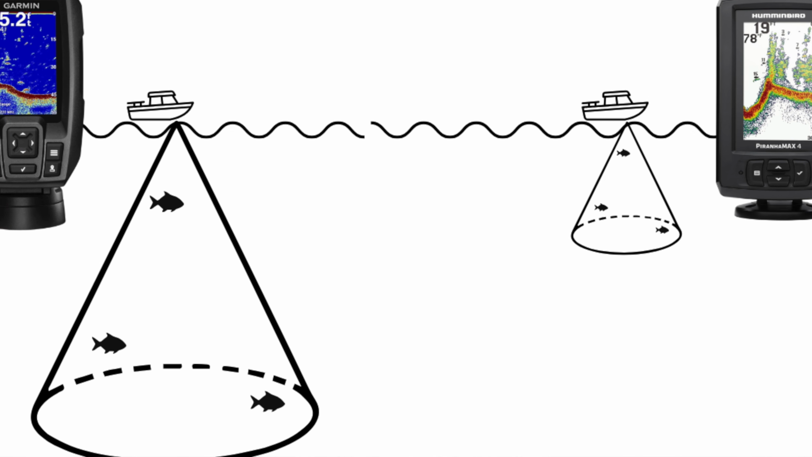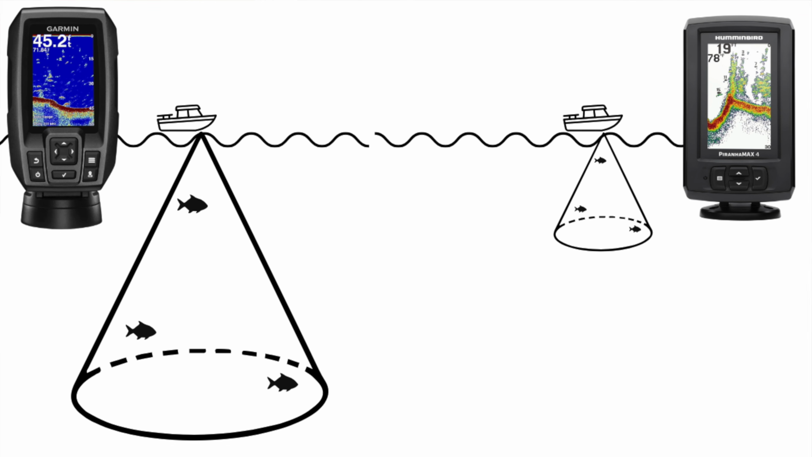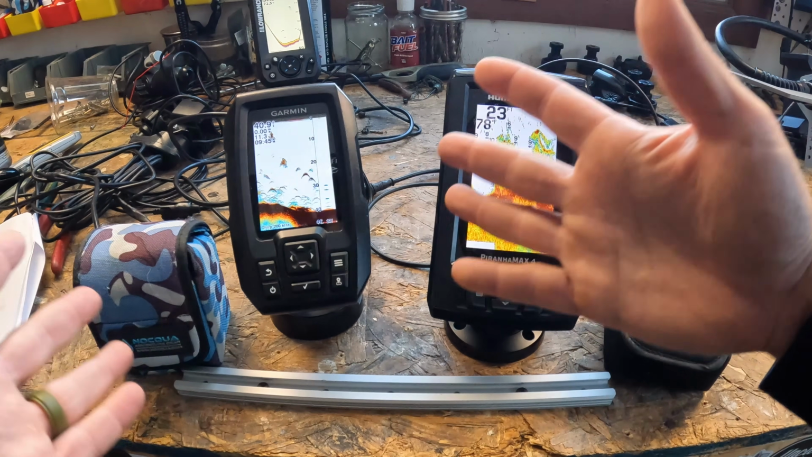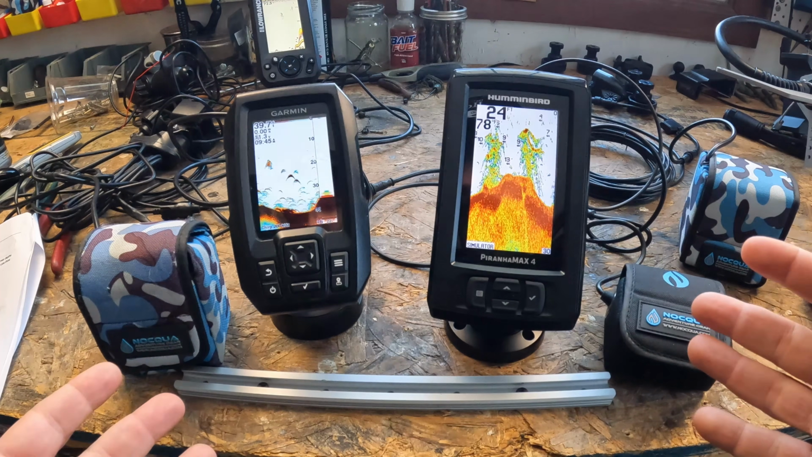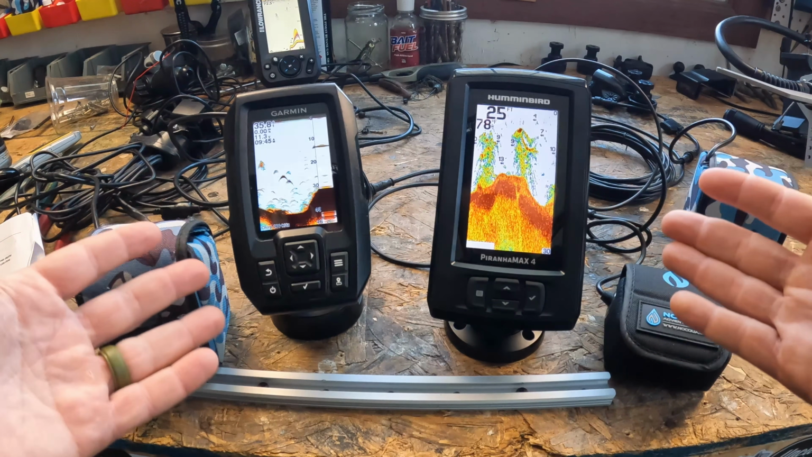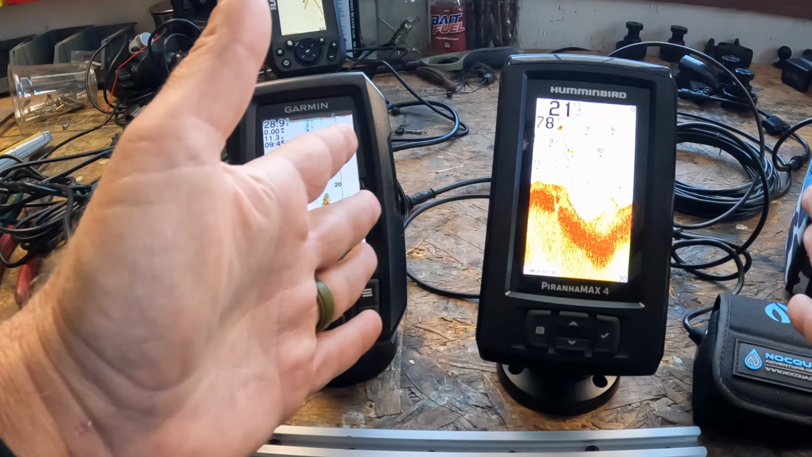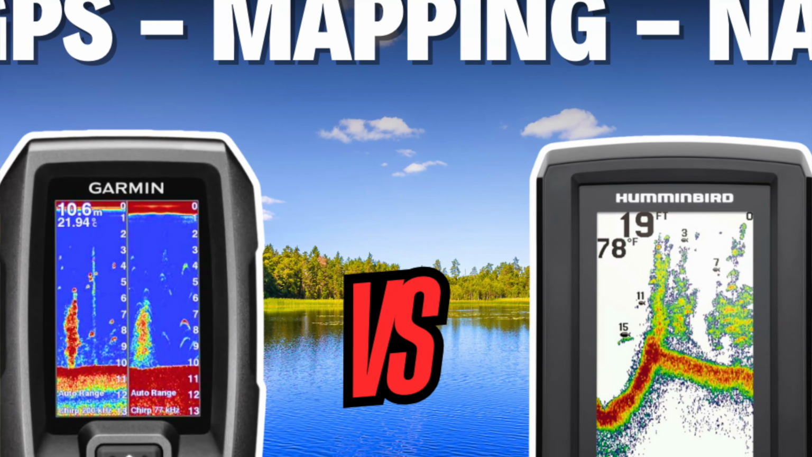So real world scenarios, deep lakes, reservoirs, big waters, Garmin's gonna hold bottom better, show more detail. Salt water or brackish water, Garmin's stronger sonar is gonna cut through the saltwater density more reliably. And those shallow lakes, 5 to 50 feet, both of these units are gonna work great. But if you want the strongest sonar engine overall, Garmin Striker 4.